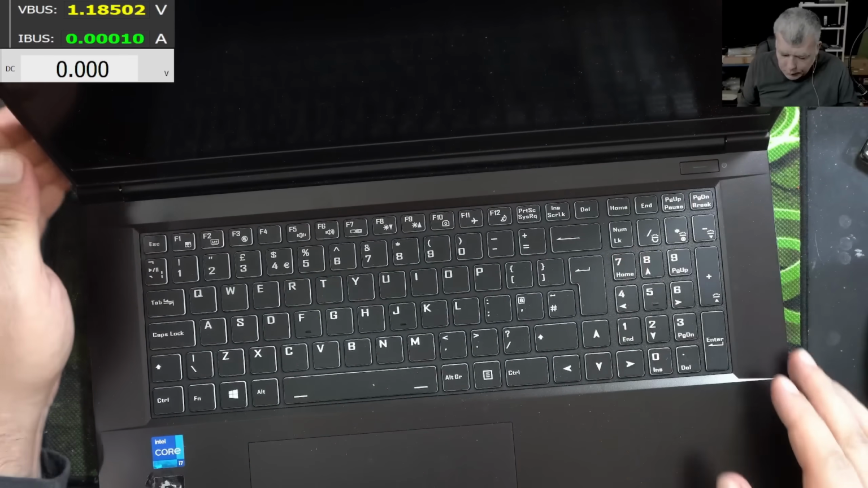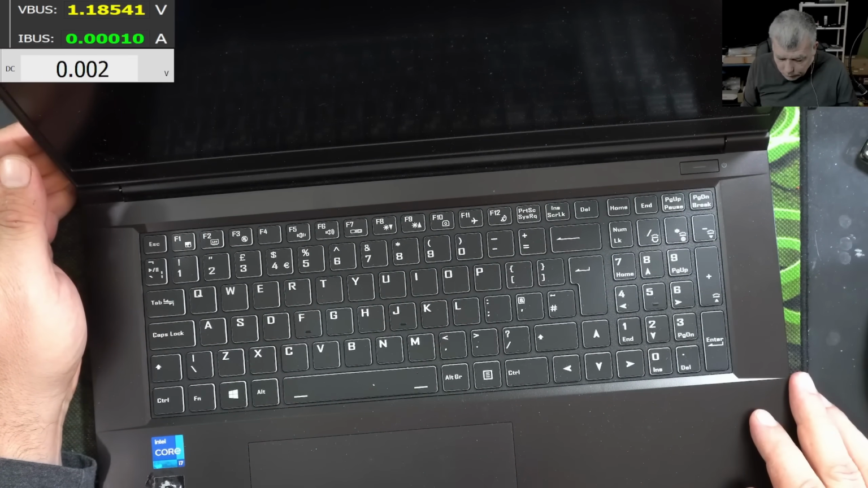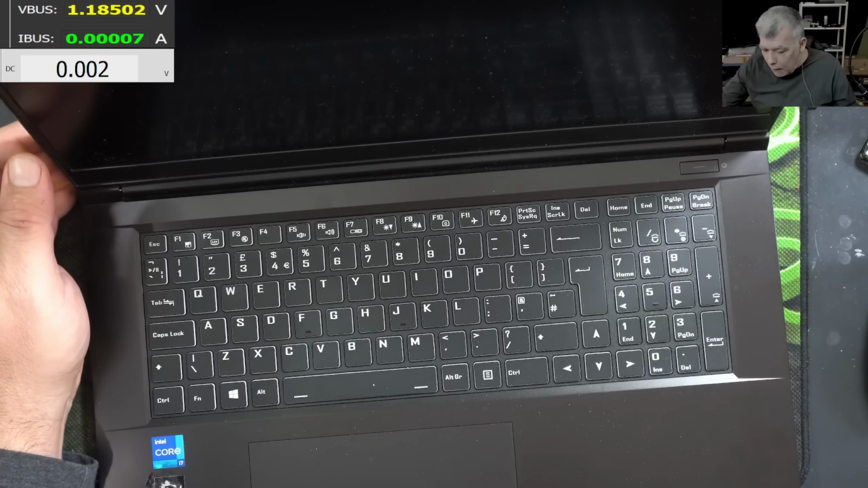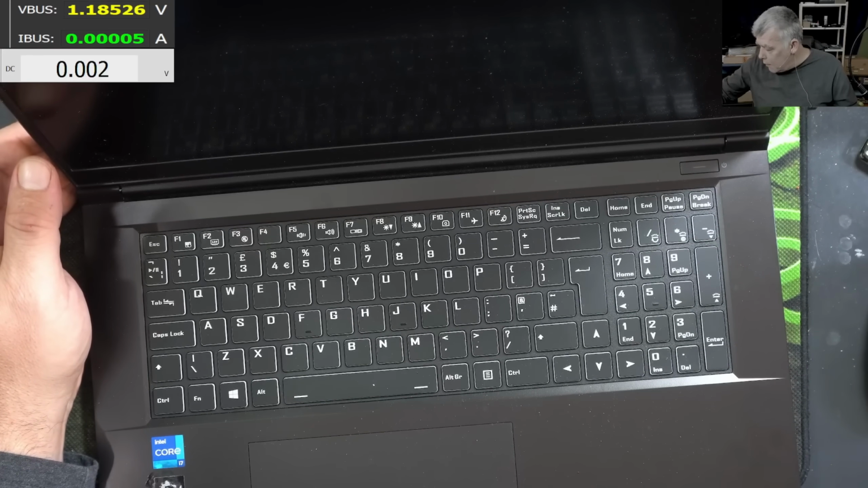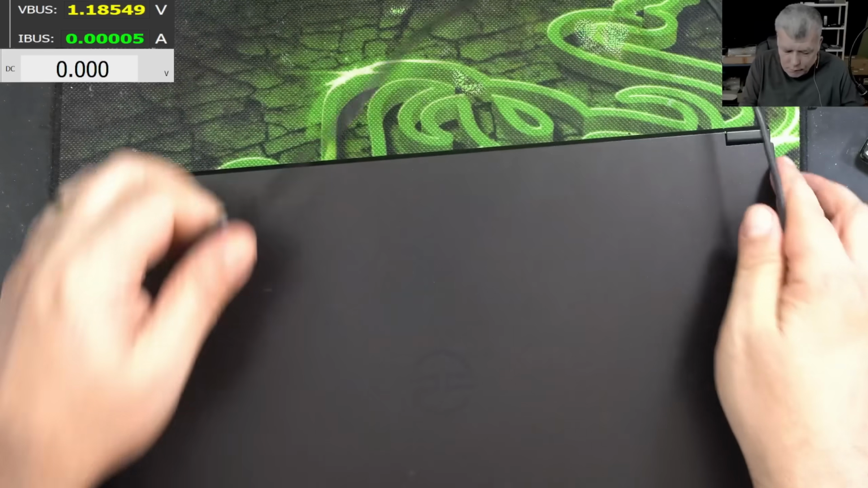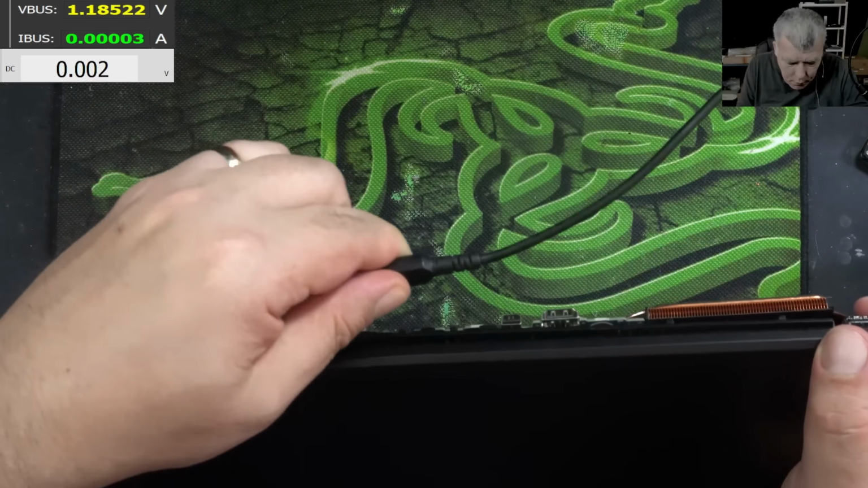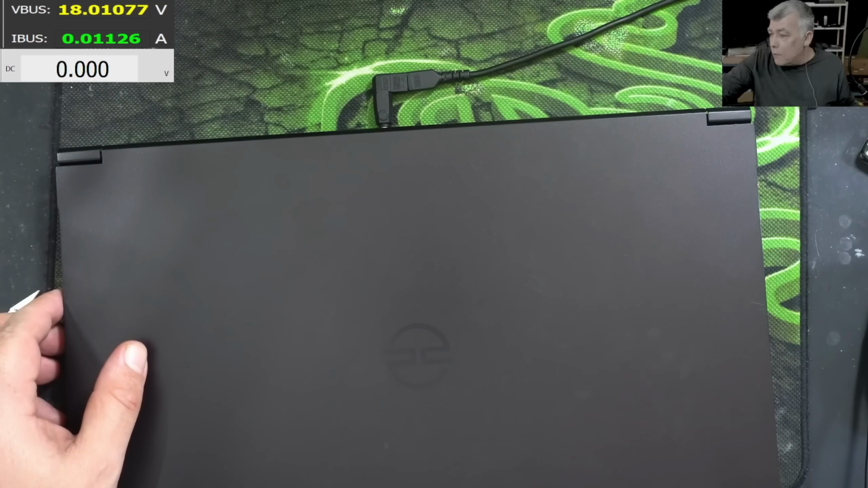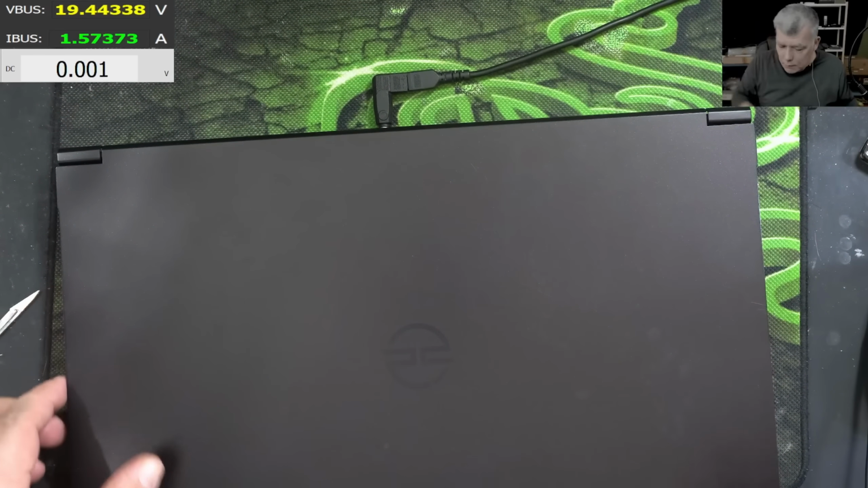Pressing the power button. Pressing the power button. Okay, we have a low battery there, yeah, should be a low battery. 19 volts. 19, and the battery is charging. Good.